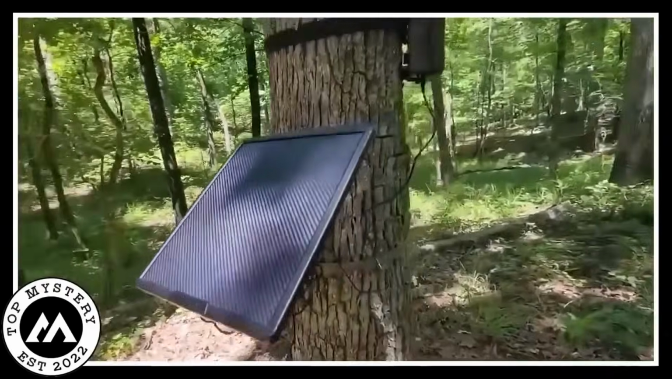Unknown creature. Guess what the trail camera stumbled upon? This massive, eerie thing appears on camera, and everyone's like, is that Bigfoot's secret twin or what? But here's the kicker. Nobody really knows what it is. It's like the wild decided to throw us a curveball in the form of this giant, scary-looking mystery creature.